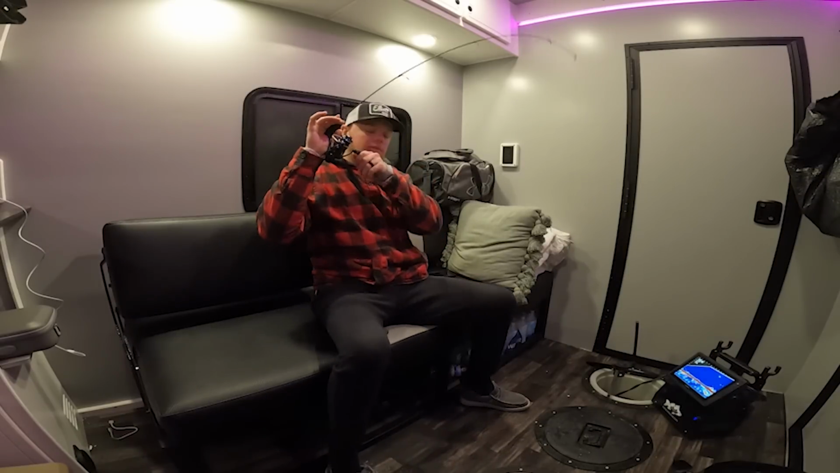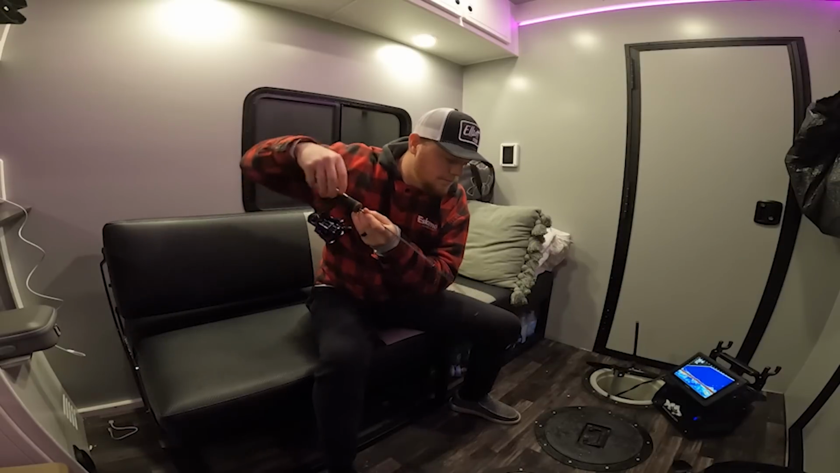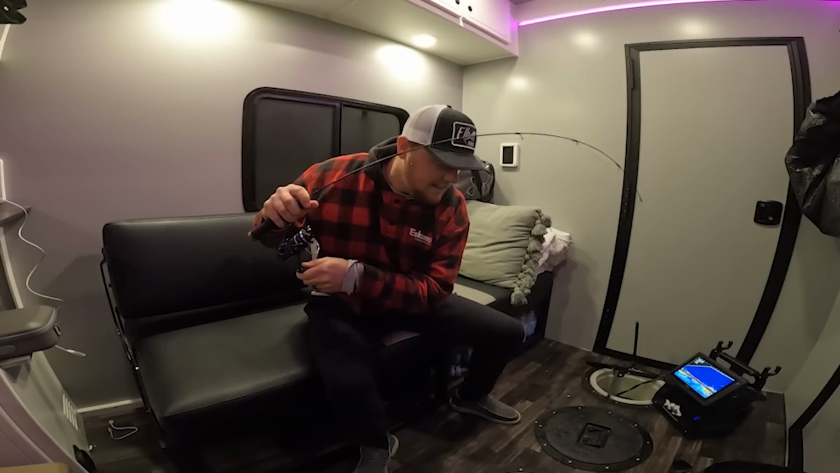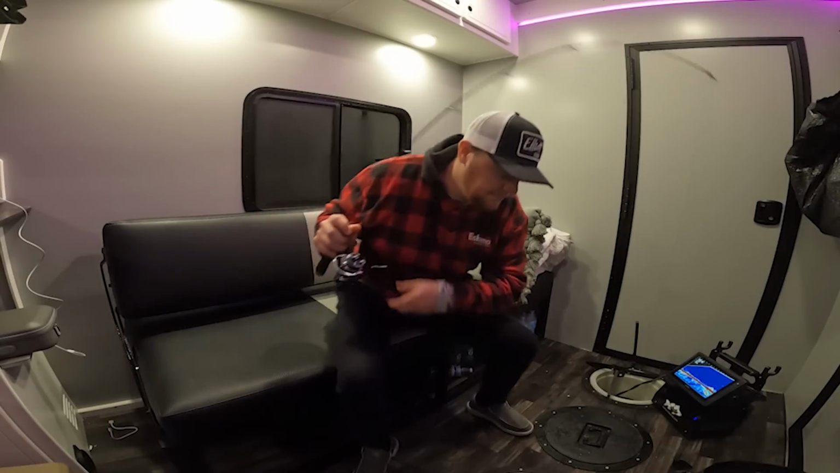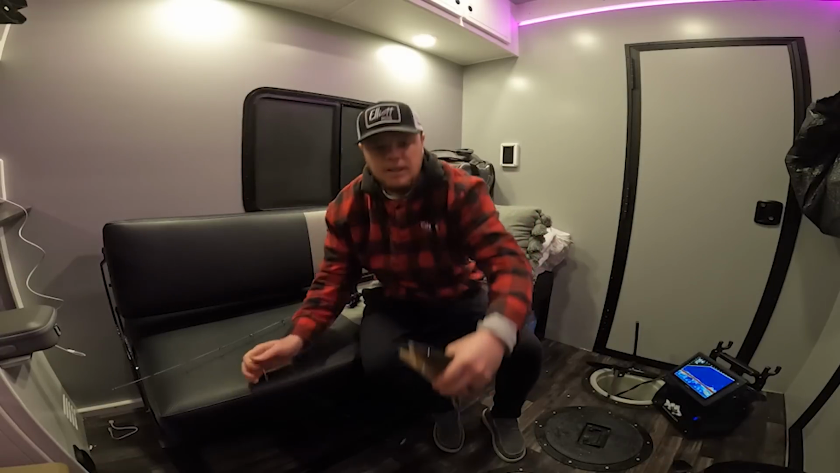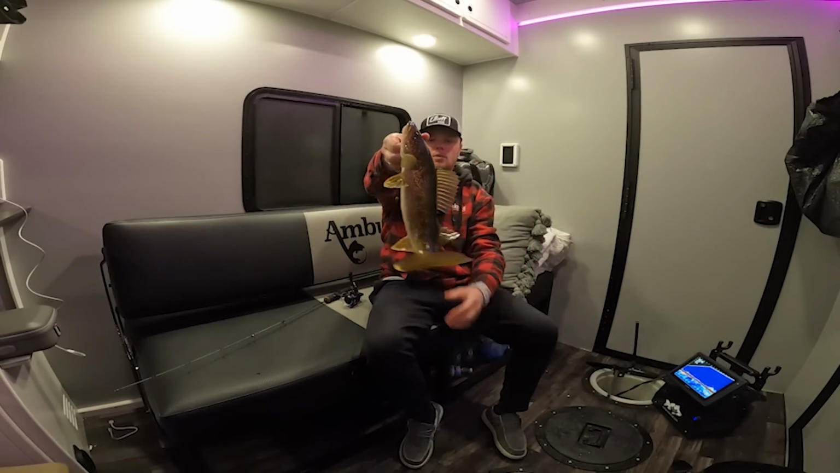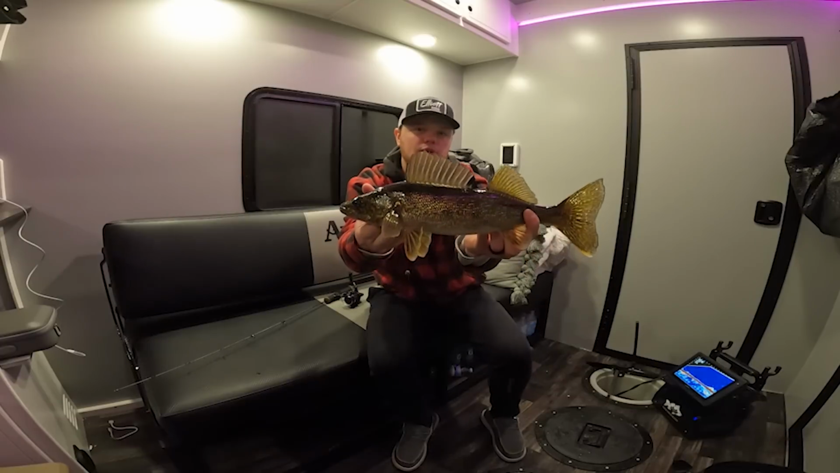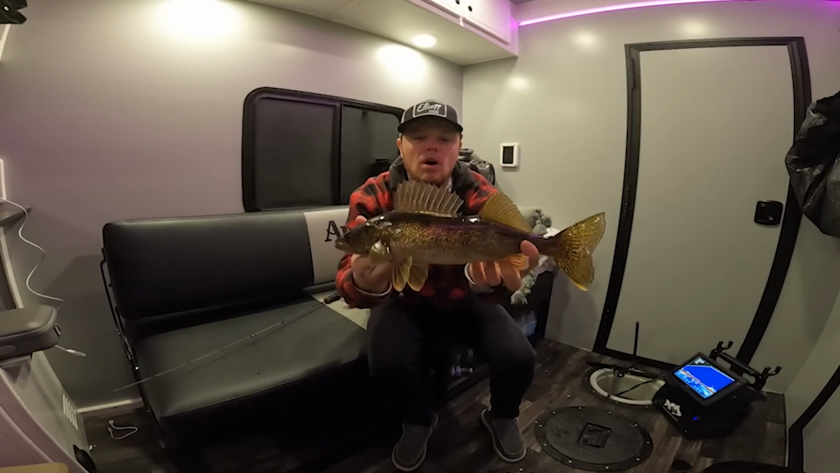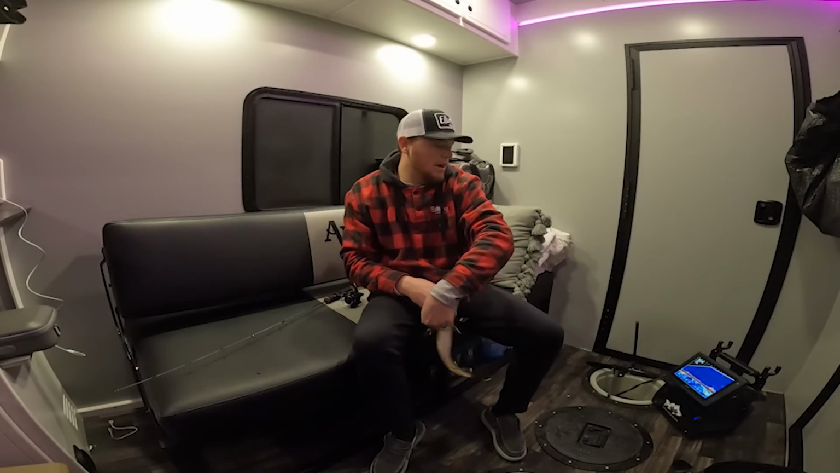Might be bigger. No, it's not. It is a walleye. Just not a very big one. Hey, get up here. There we go. Little midnight snack. Not a big one at all, but I'm just enjoying catching fish inside of the shack. Especially walleyes. And I tell you what, this one choked it. Basically just kind of that same program with the dead stick.